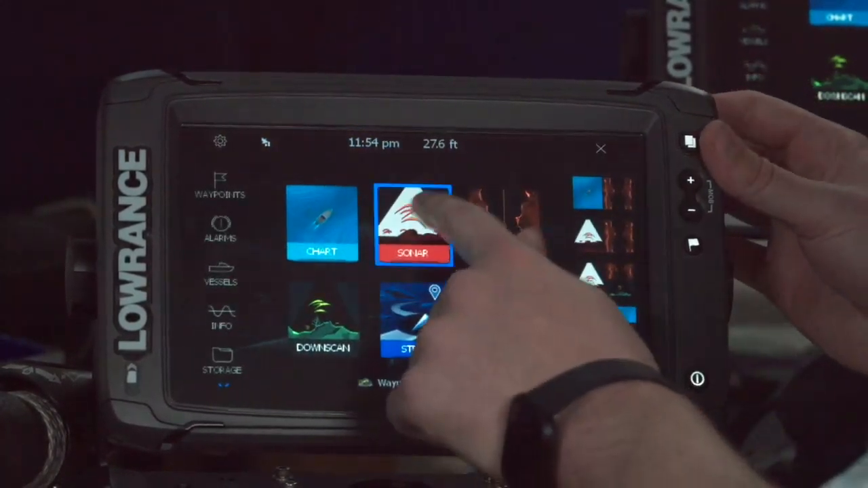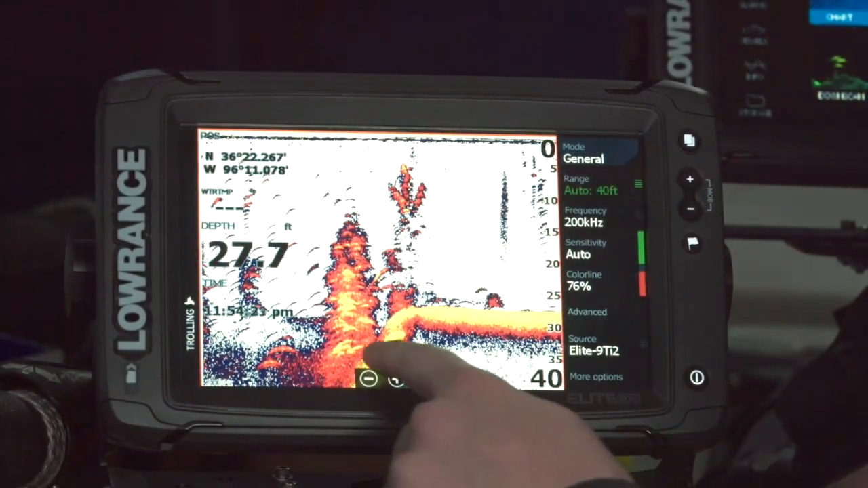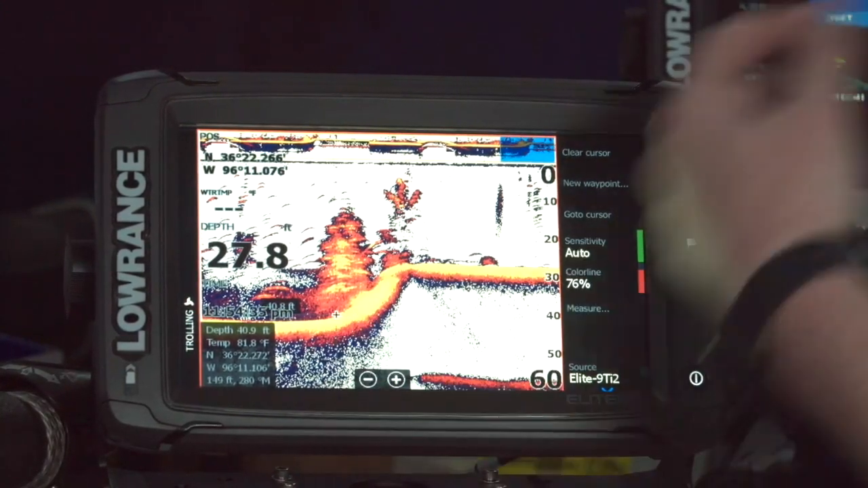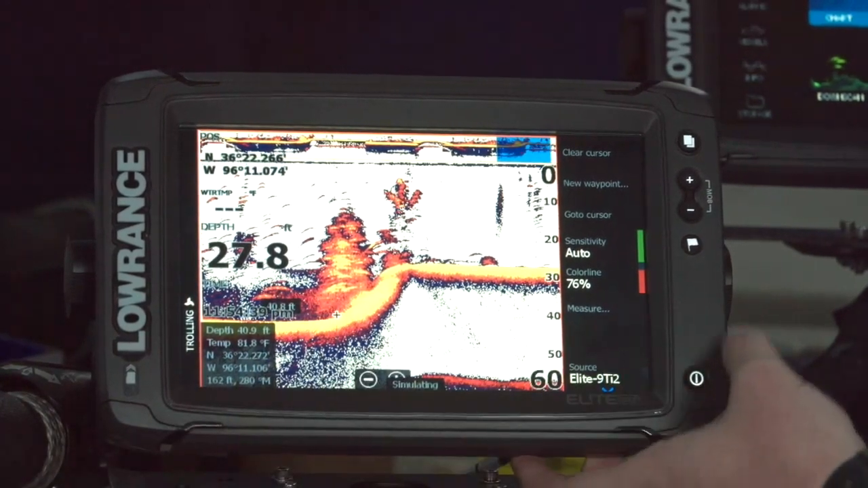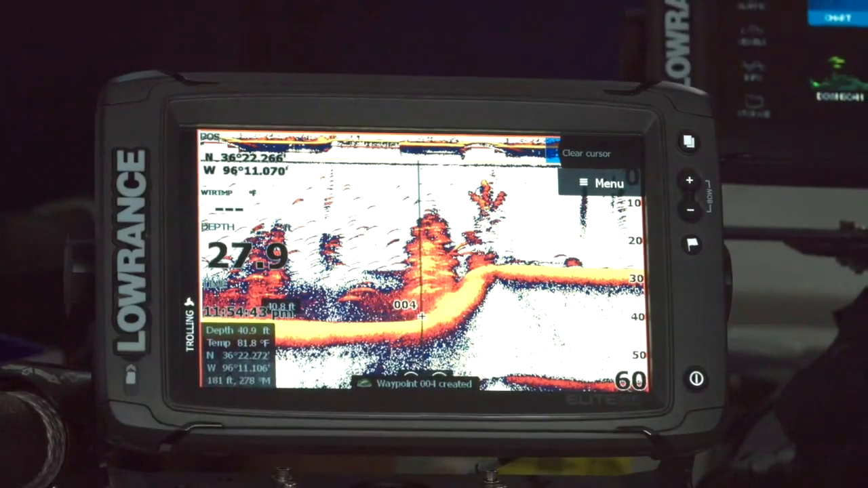I can do the same thing from traditional sonar as well. So if I see a cool bit of structure, like let's say this tree right here, I can put the cursor right on it. And when I'm doing it on sonar, I like to put it right down on the bottom so that I have the depth at that spot saved as well. But again, just hit that waypoint button and it's right there.